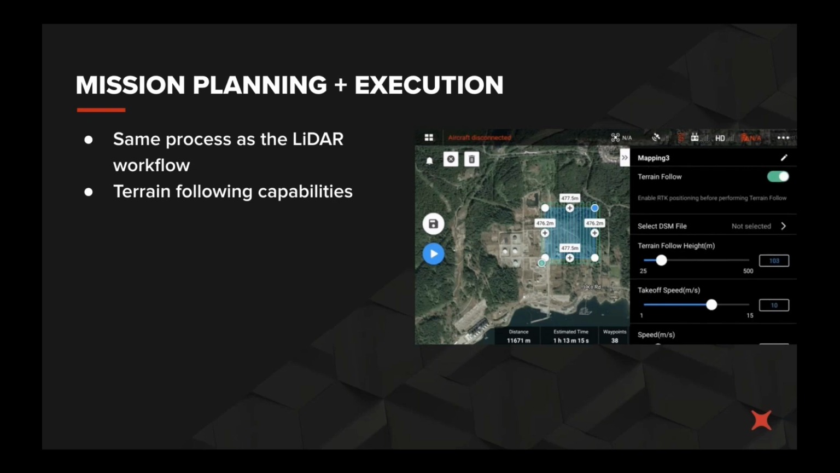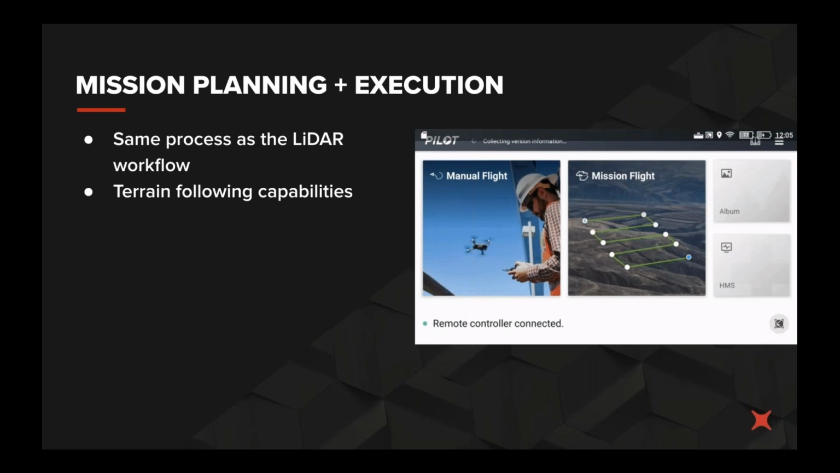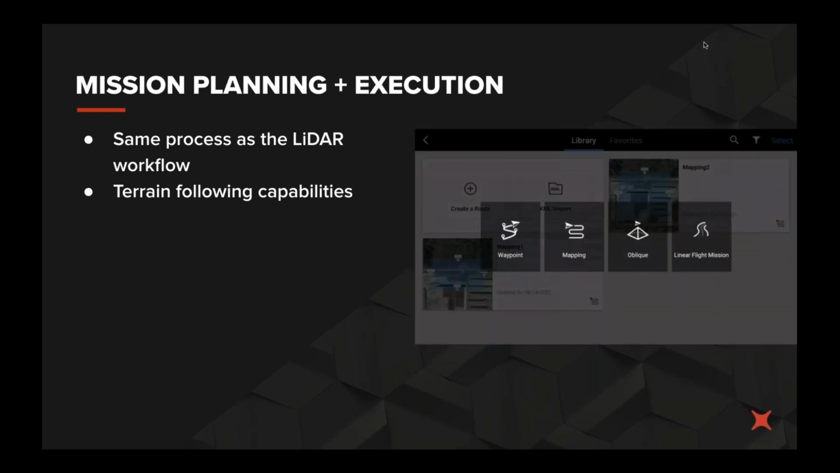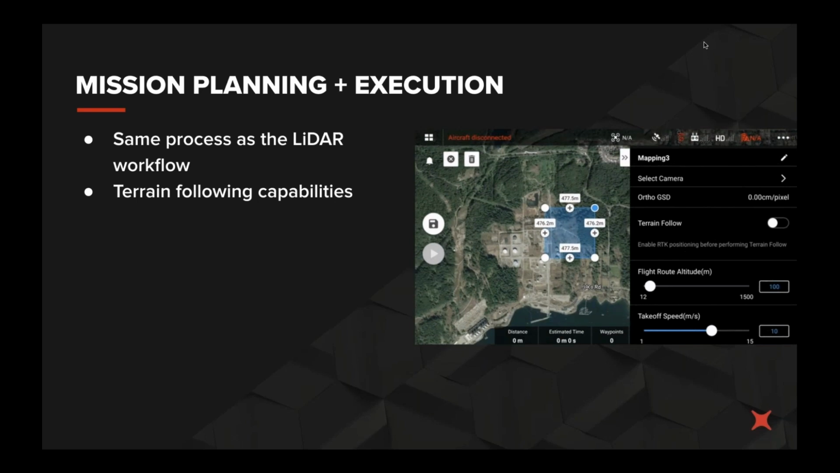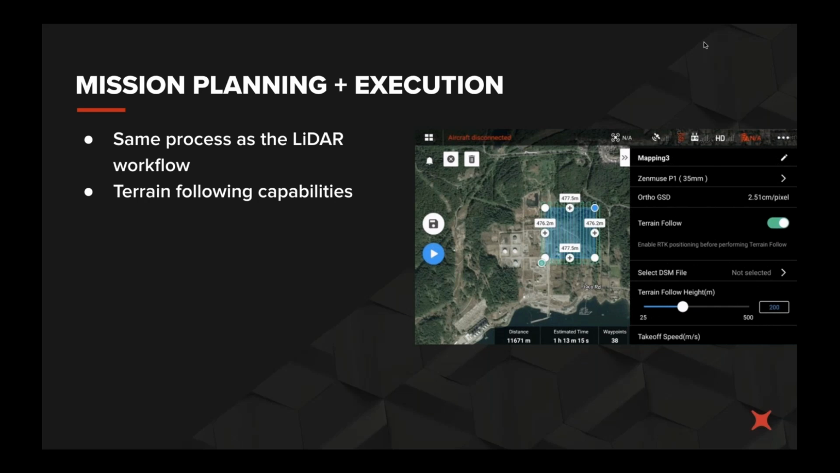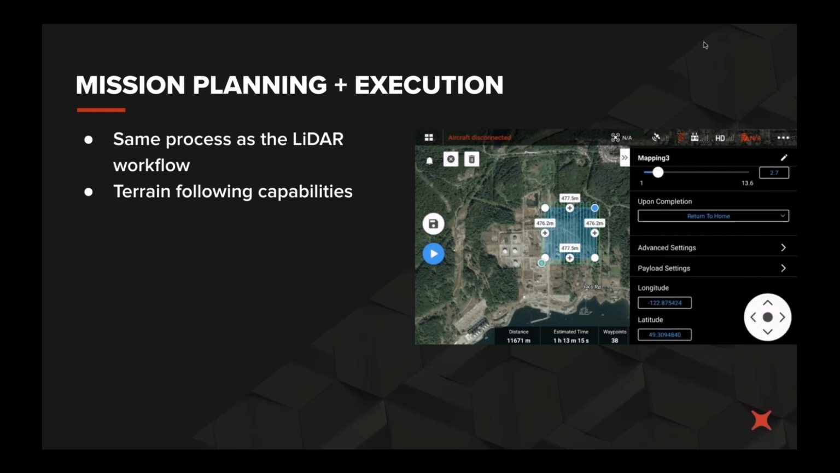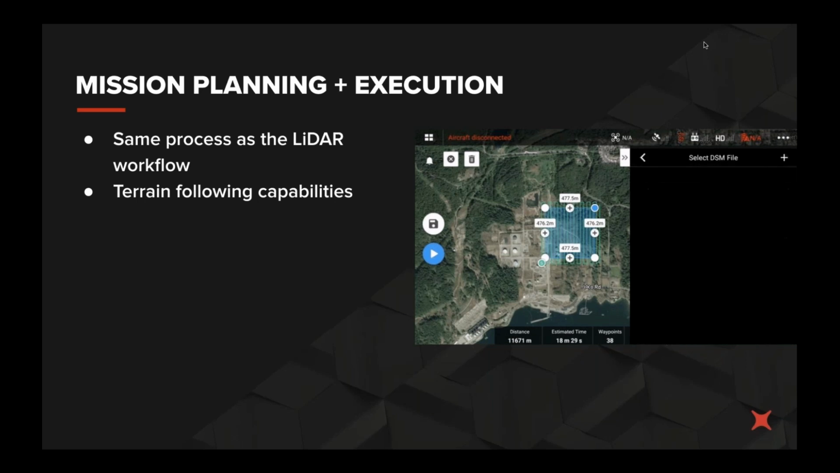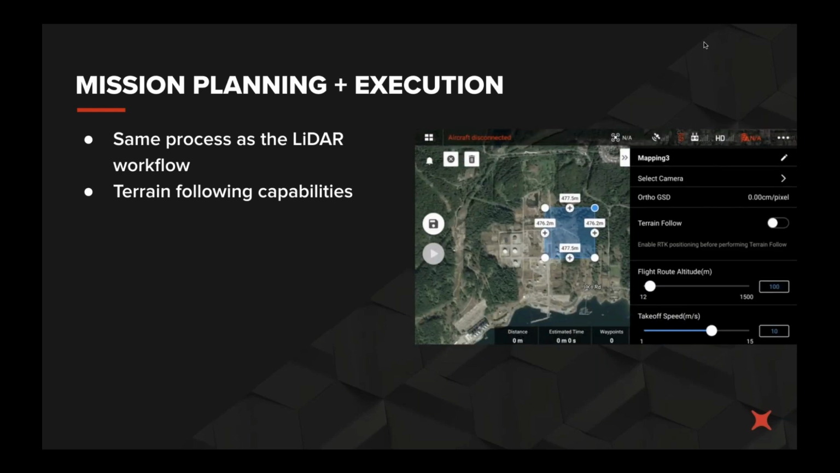In terms of the mission planning and execution, you're going to see a lot of similarities between the L1 and the P1. That's by design by DJI. The intent with these systems is that there's a very low learning curve to become familiarized with them. And it's pretty simple. As you can see in the images there, it's all slide buttons and a very easy interface to use.